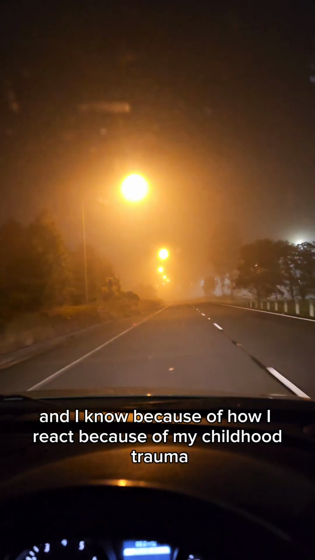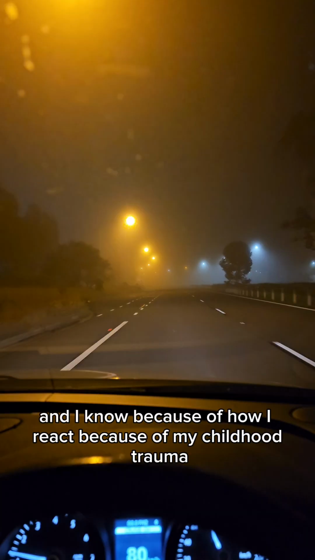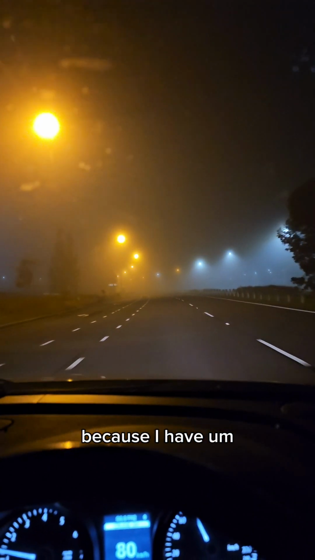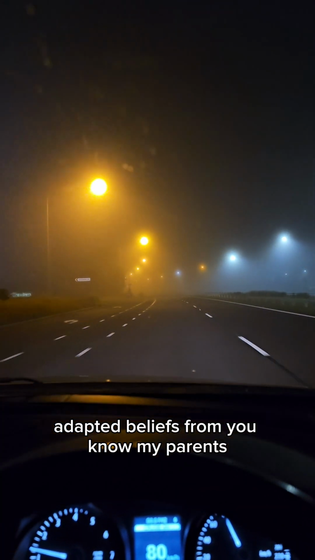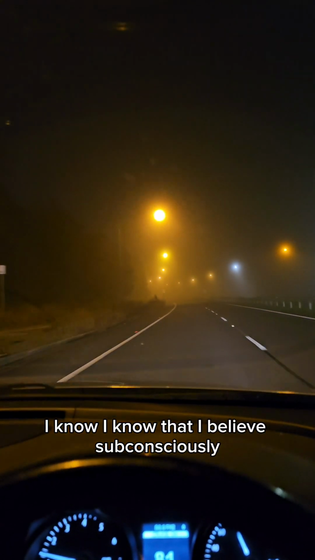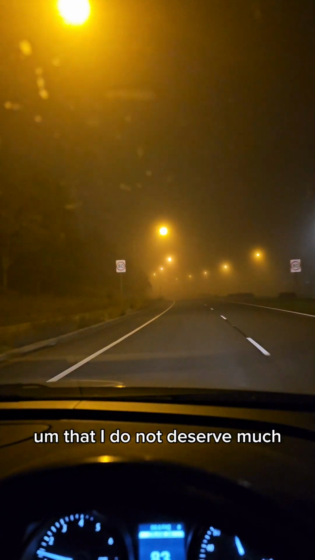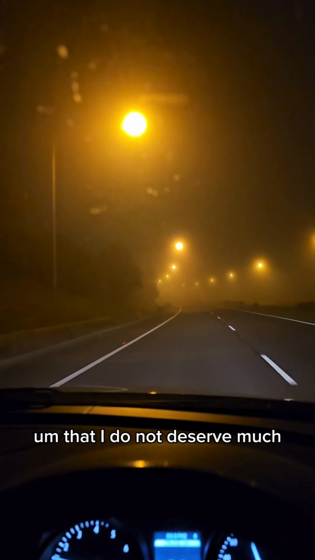And I know, because of how I react, because of my childhood trauma, because I have adapted beliefs from my parents, I know that I believe subconsciously that I do not deserve much.